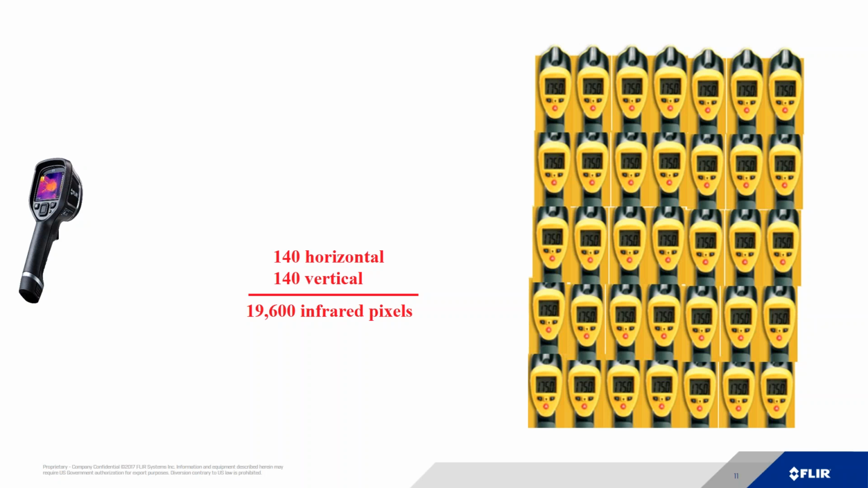But an infrared camera, depending on the type of infrared camera and how many pixels, like this camera has 19,600 pixels. That's equivalent to having an array size of 19,600 spot guns.